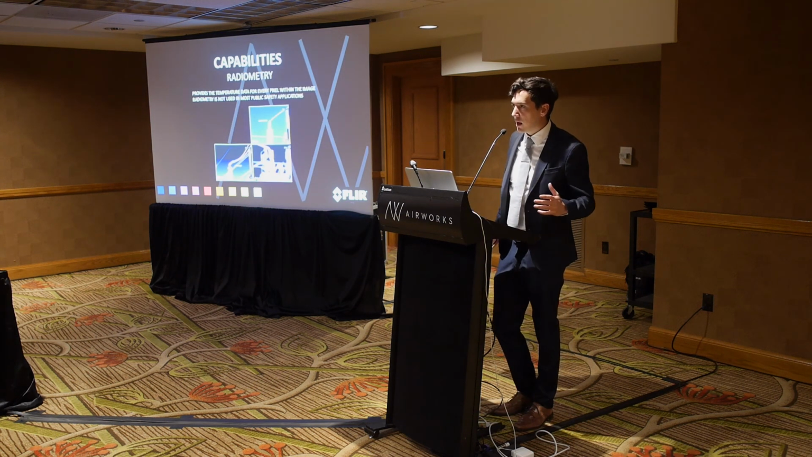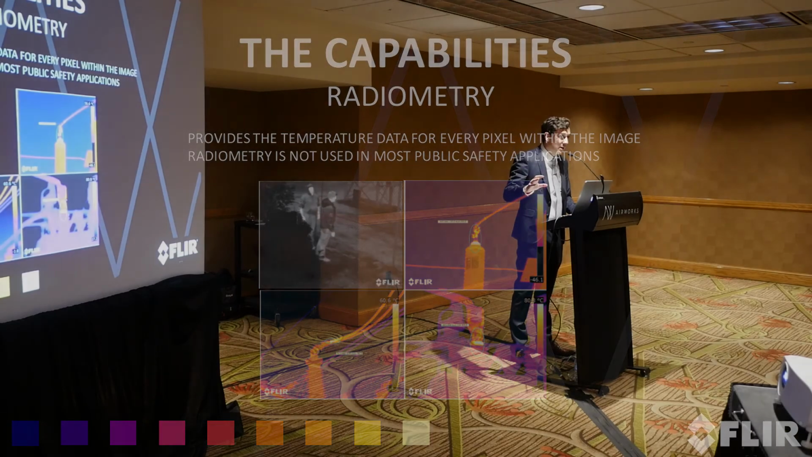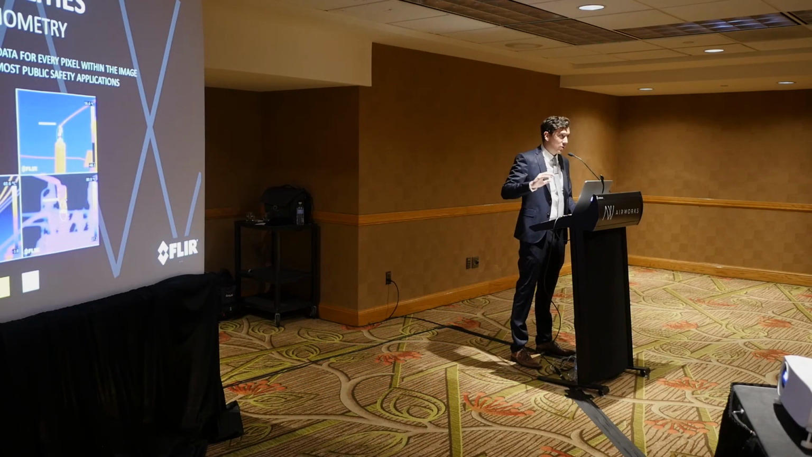When it comes to radiometry, radiometry is the process of taking that radiated energy that comes off of everything and translating it into a temperature. And when you're dealing with a radiometric camera, you're able to see the temperature of every pixel within that scene. The reason this is important is for utility type inspections where, say, a component has a range of normal operating temperature. When it falls outside of that range, either it's failing or it has already failed. And using a radiometric thermal imaging camera can tell you that information.